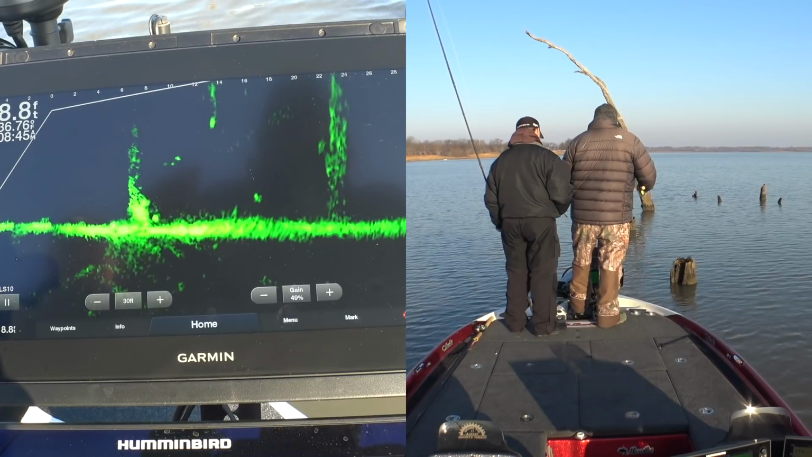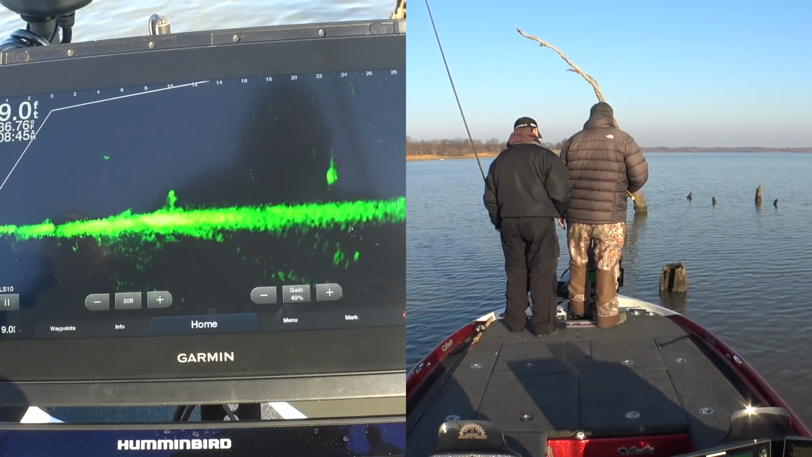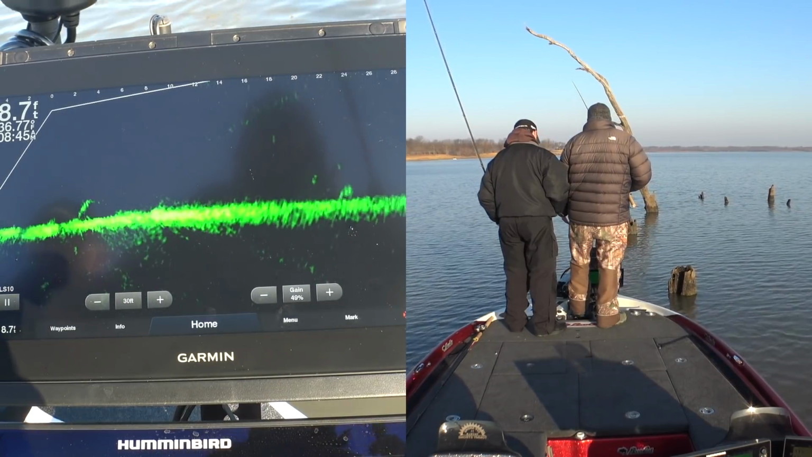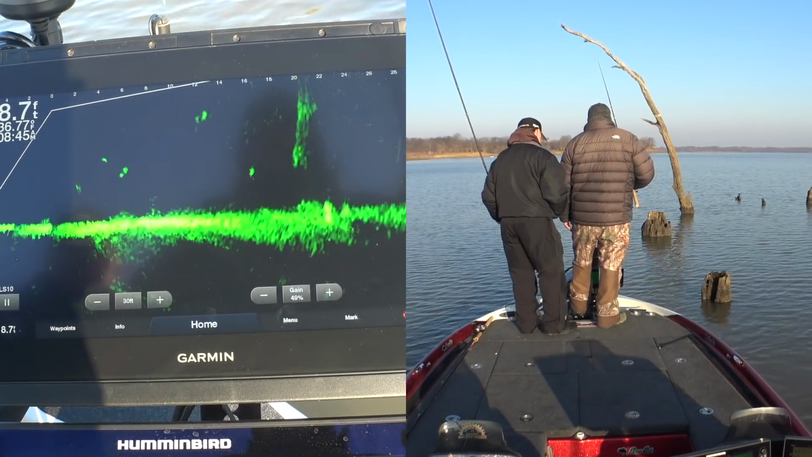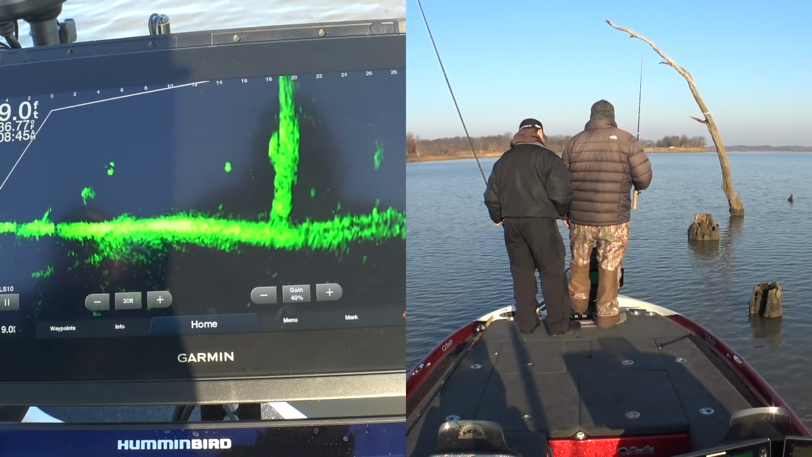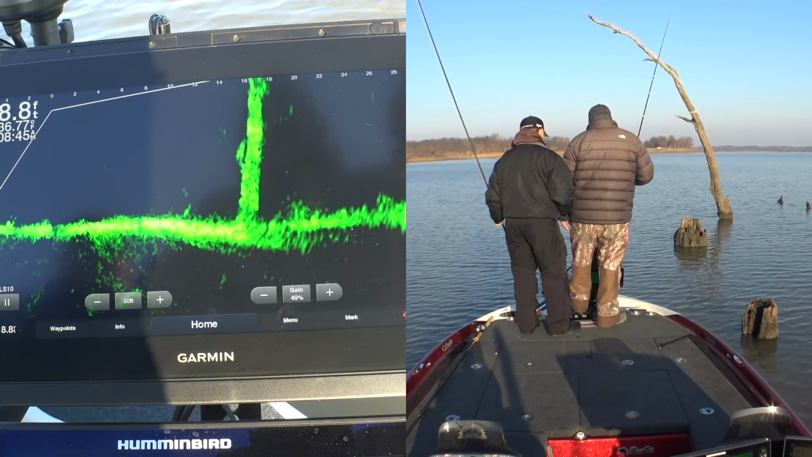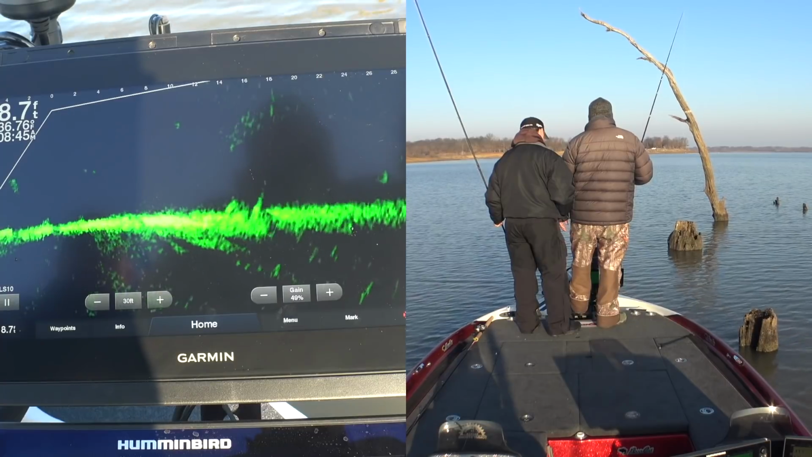I haven't found anything that... I mean, typically we'll catch them in shallow water year round on Truman Lake. That's a general rule. You can fish in 15 foot or less of water year round and catch fish year round. And you can probably even say that about 10 foot of water and less.